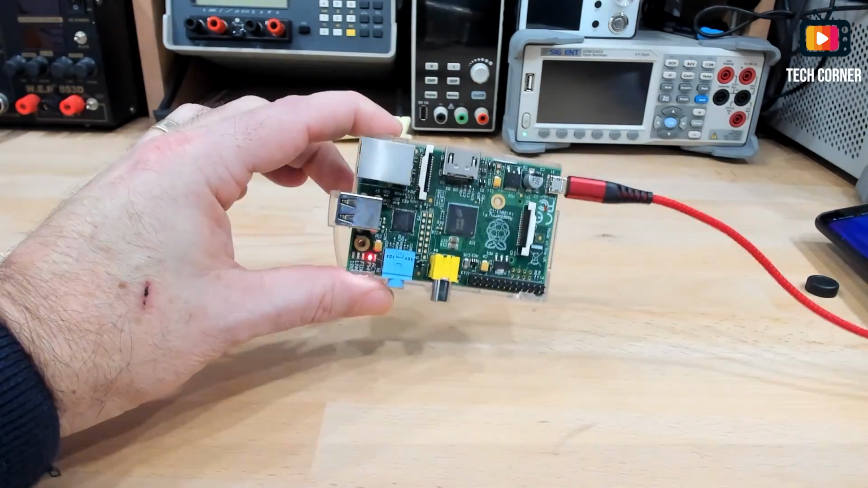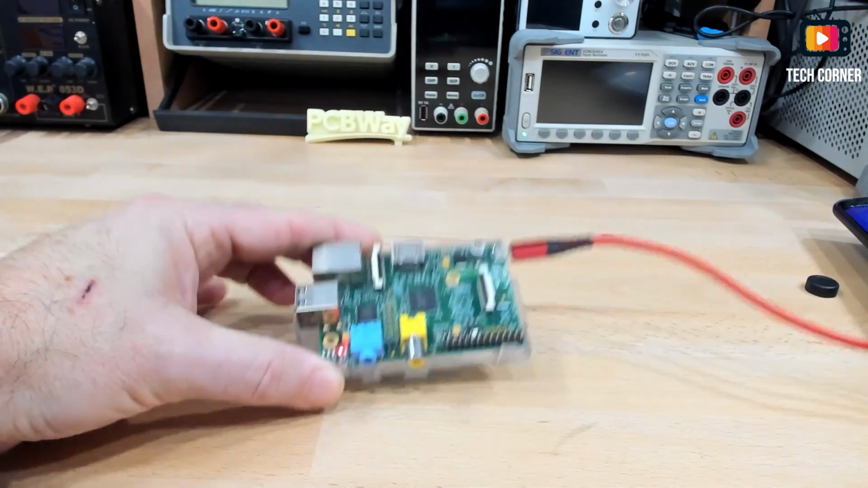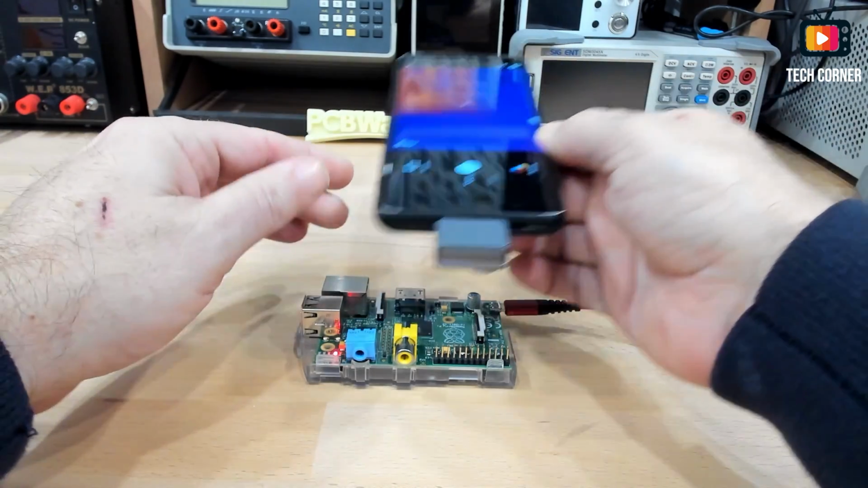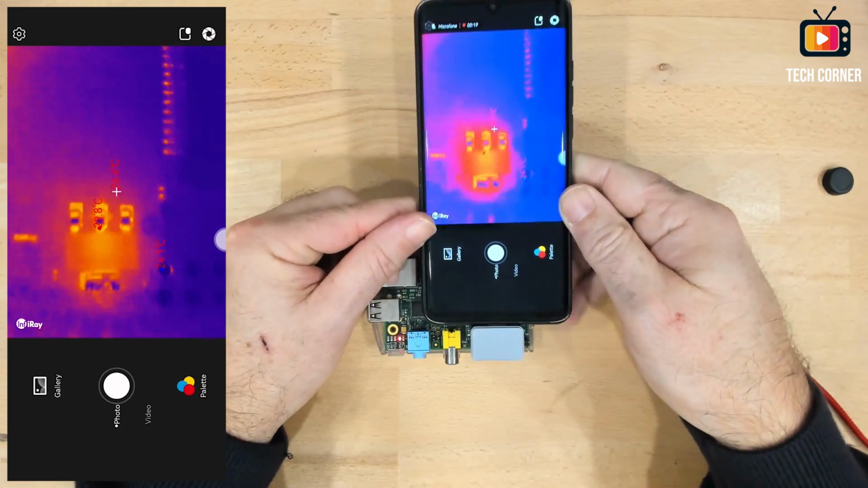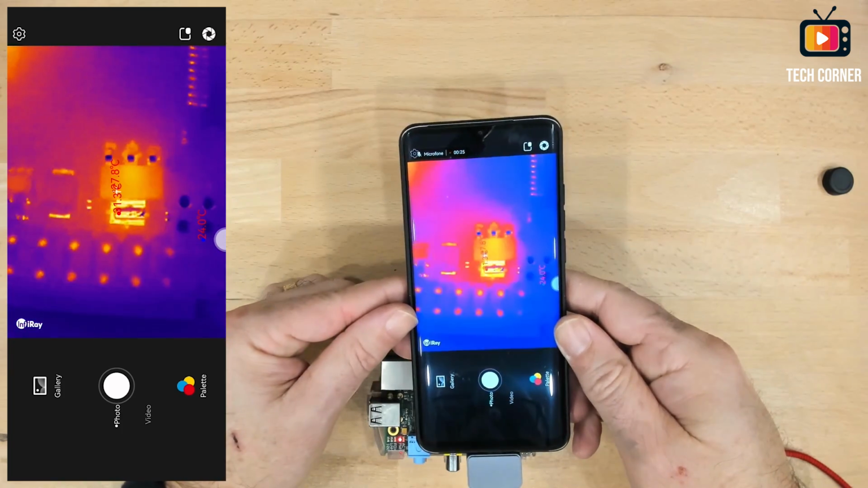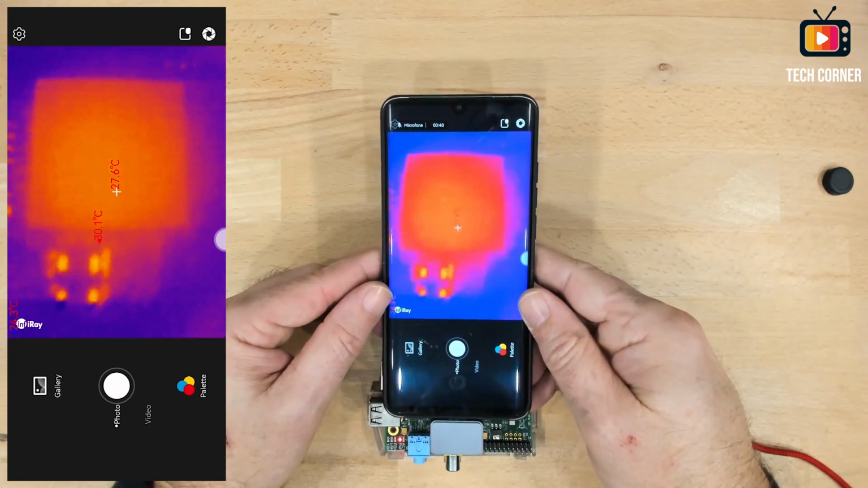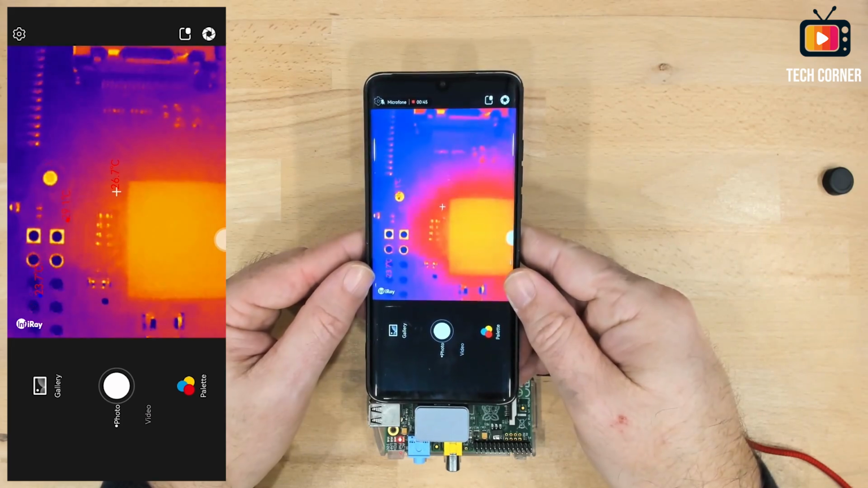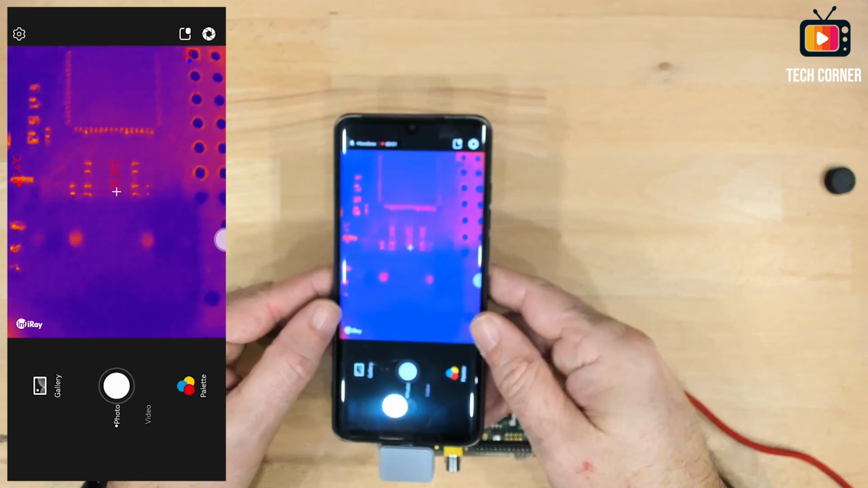So right now I have here an old Raspberry Pi that I had around. It was the first one that I grabbed. It has this box. I connected it a few minutes ago. Some of the components are already hot. So let's see what we have in here. Let me just try to zoom in better. Okay, and again, with the macro lens, we can see everything, like the processor and the components around it. We just need to get the correct height, so you can see all the hot points in the board.